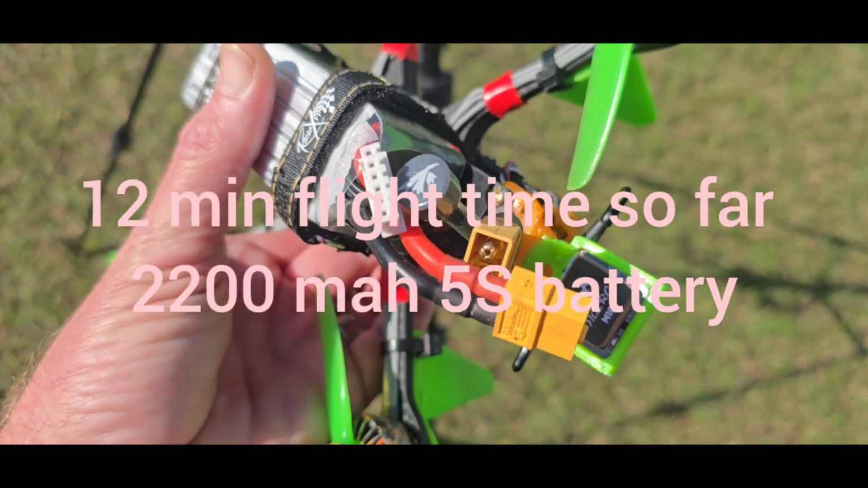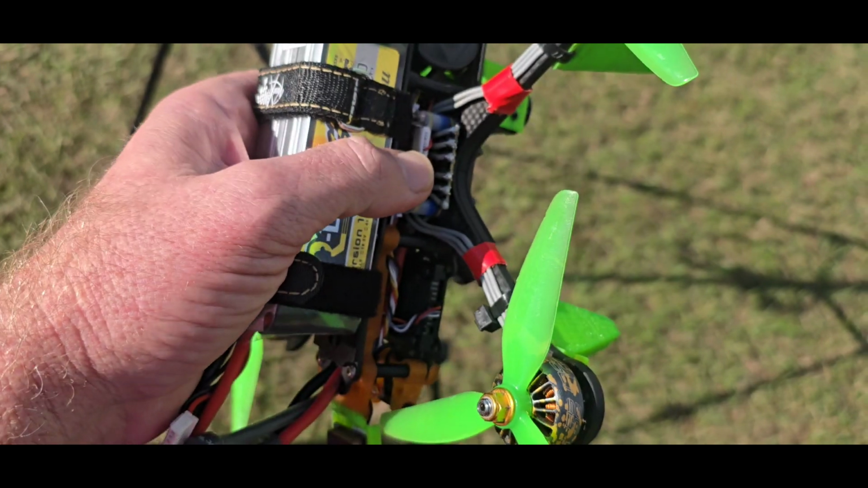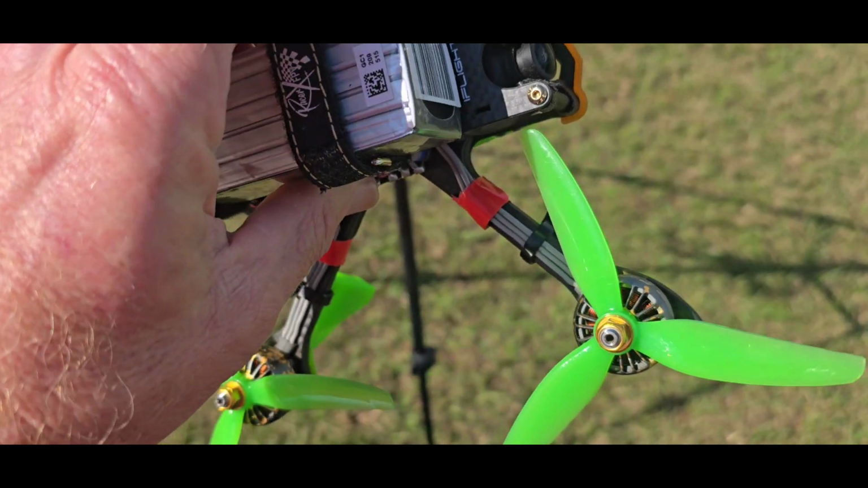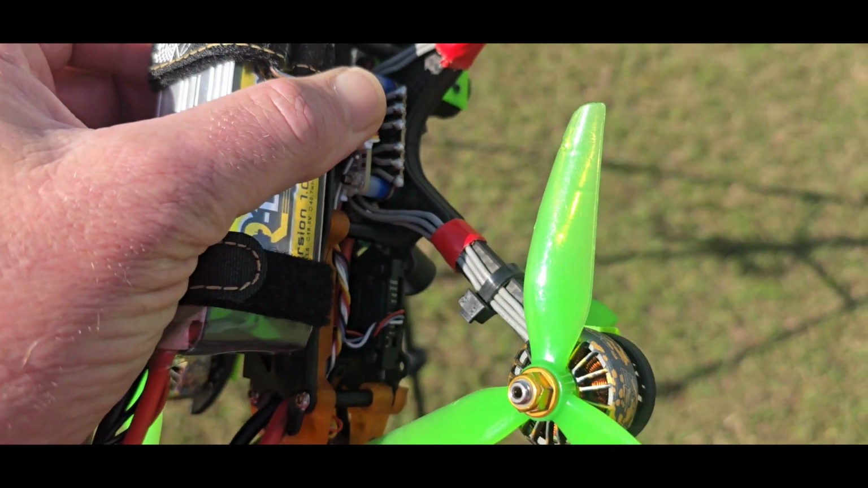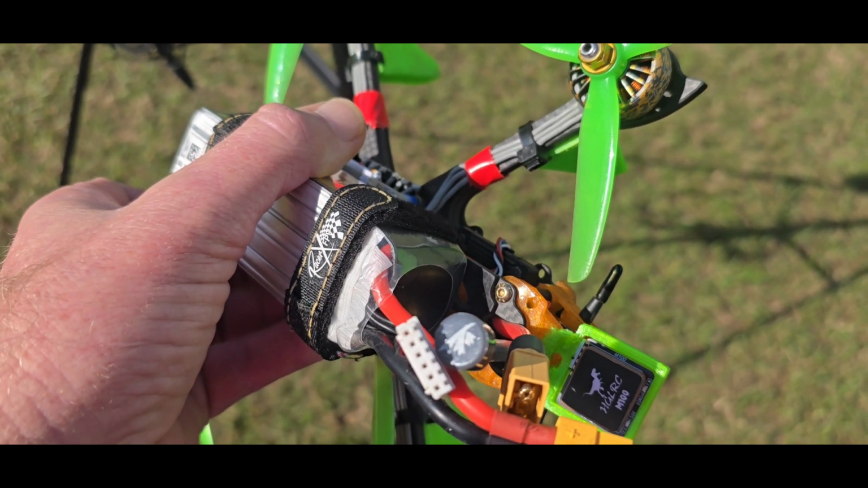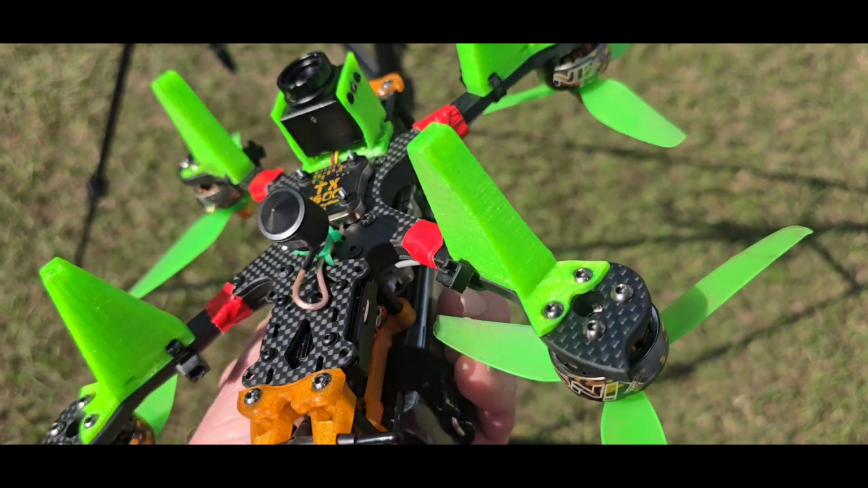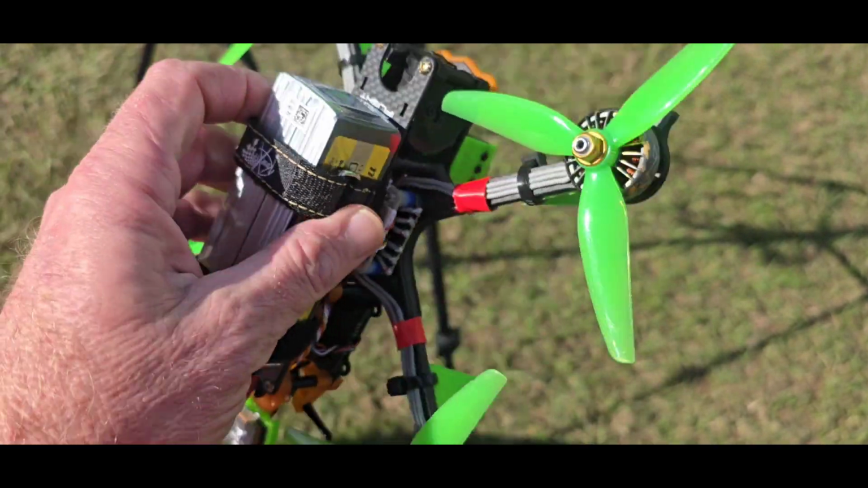A little wobble on the descent, but I need to work on some PID tuning or something, I believe. But the wind was blowing a little bit that day, and I hope that's what had the effect on it. But the GPS rescue, altitude hold, position hold all worked well, and you'll see that during the video.